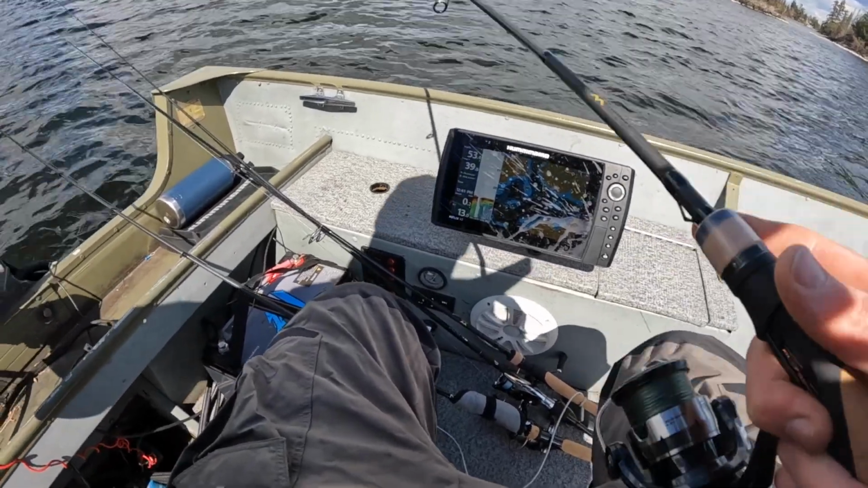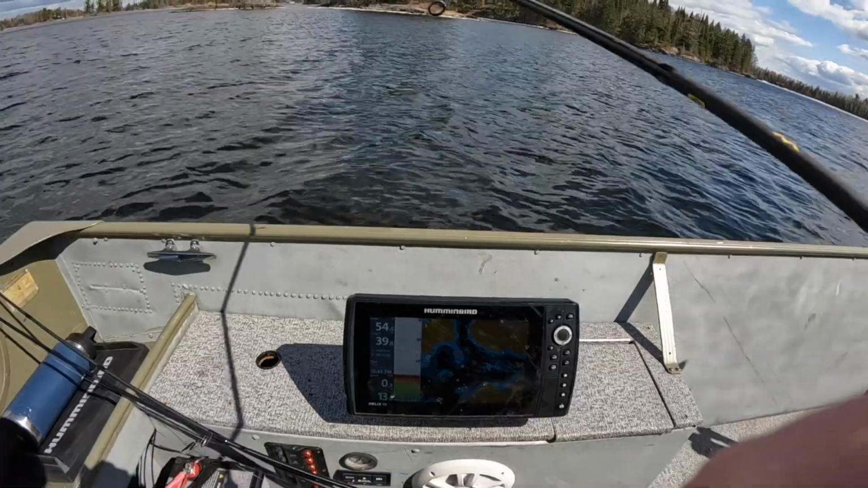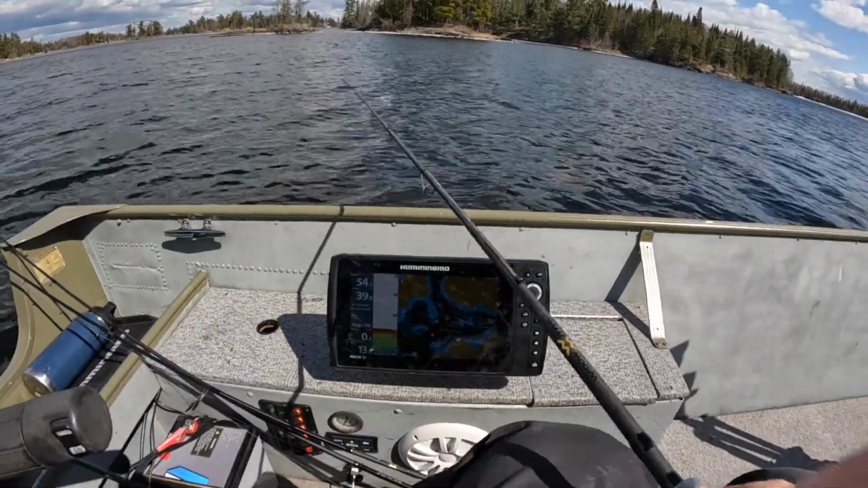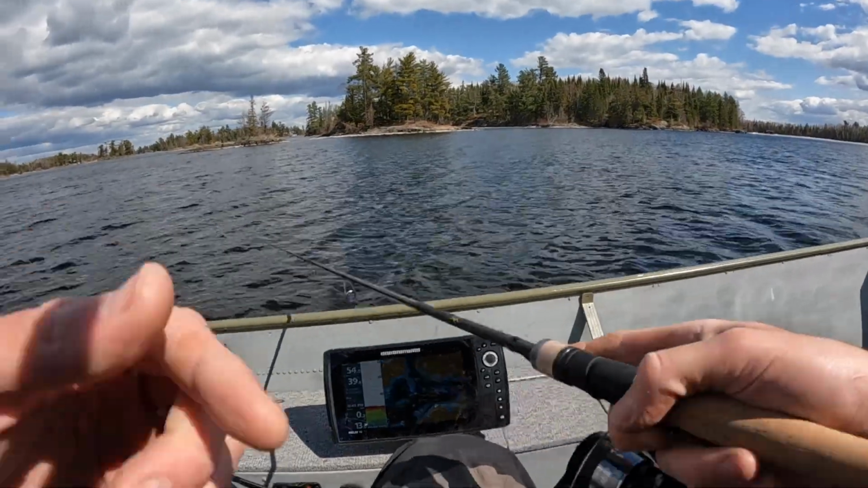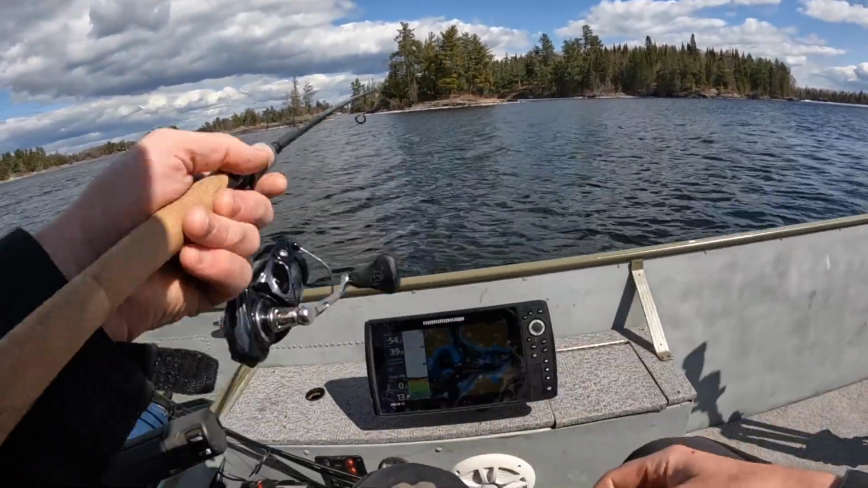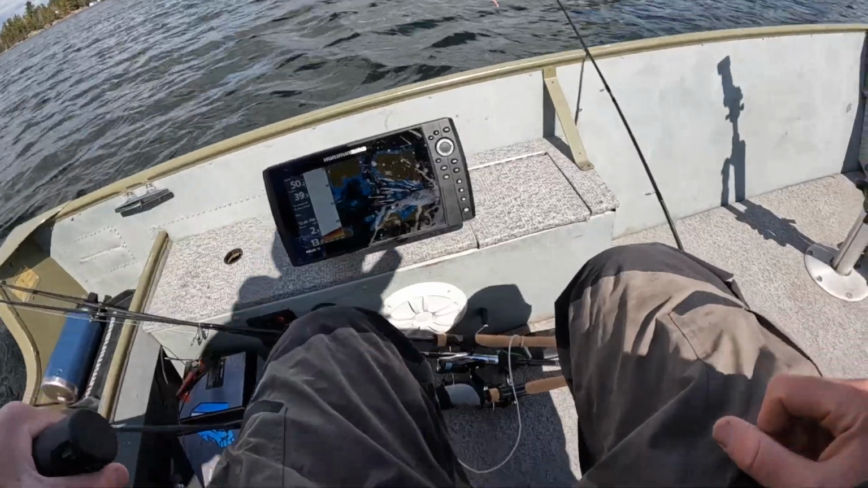Or not. Down there. Like I said, we're just on 2D. That might be one there. Back to 2D, so it's all about interpretation. I'm just gonna drop this little Suspect Smeltinator down through them and drag it through the bottom. I don't anticipate them coming too far off the bottom to whack it. You never know.